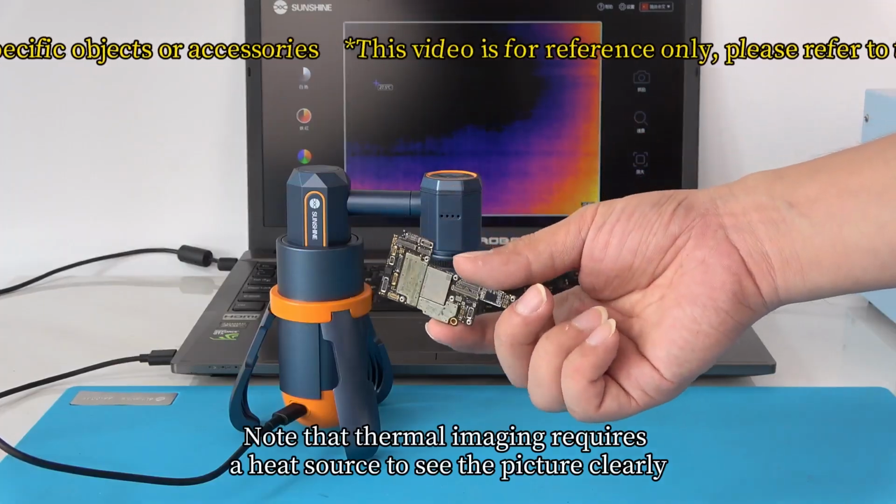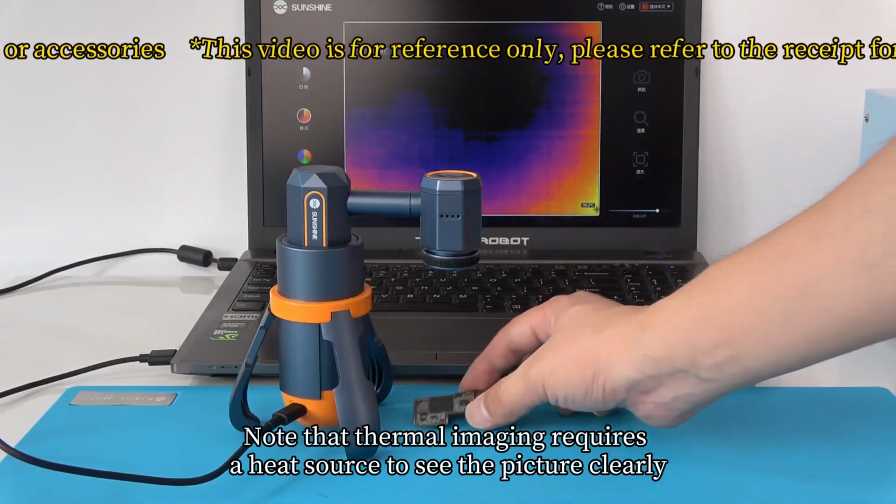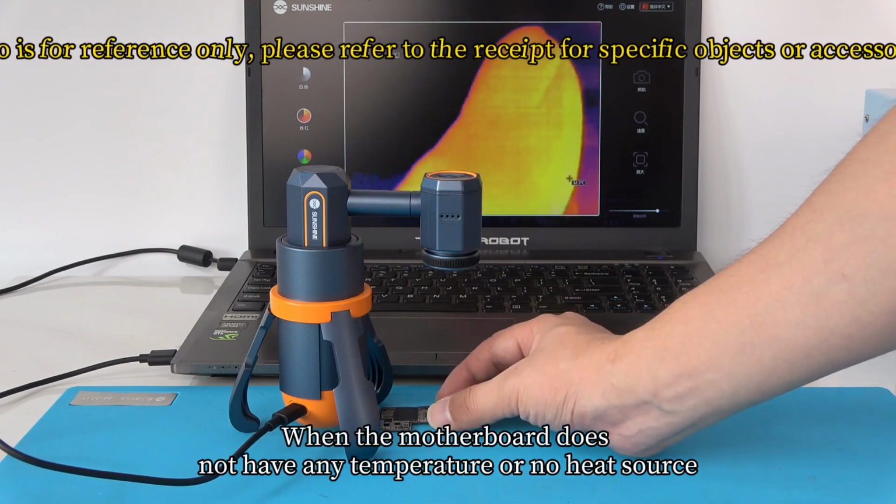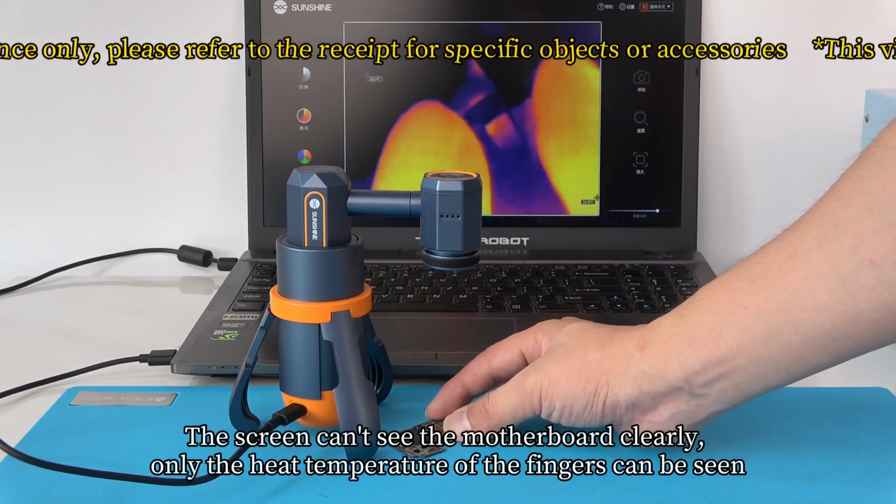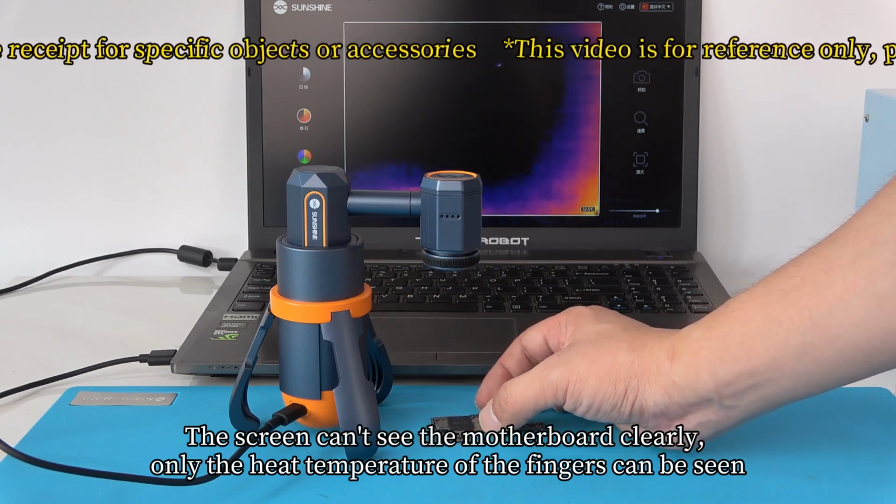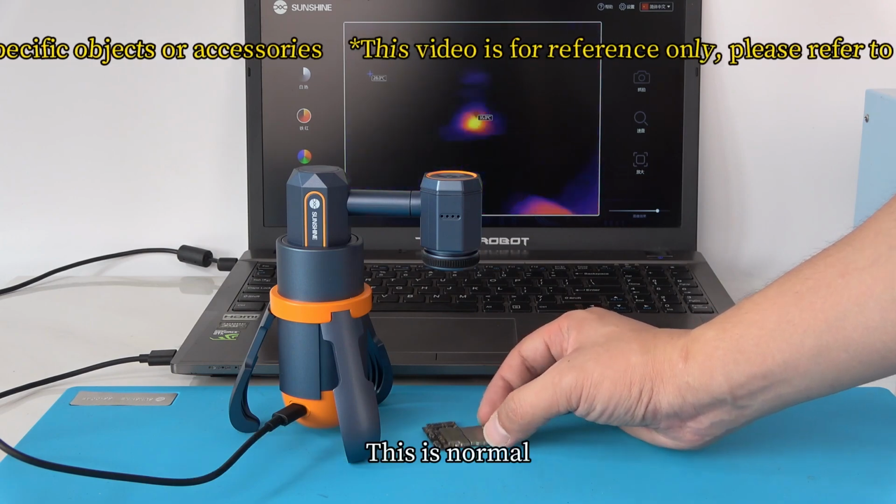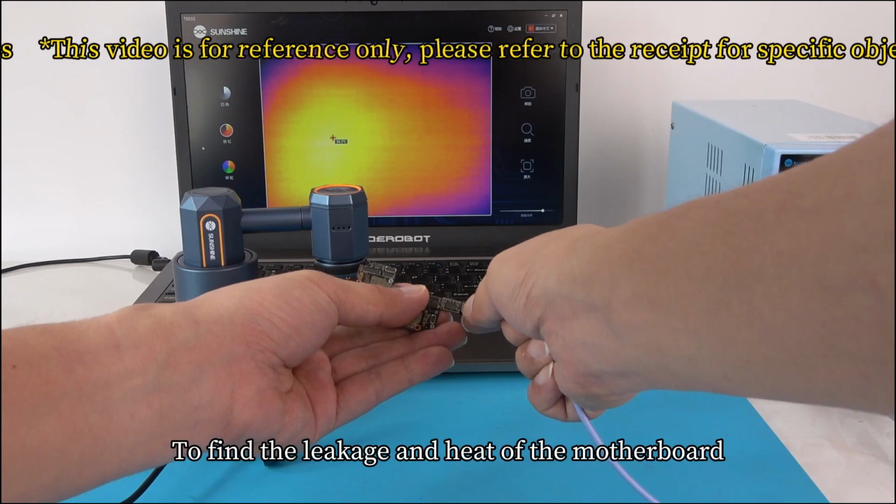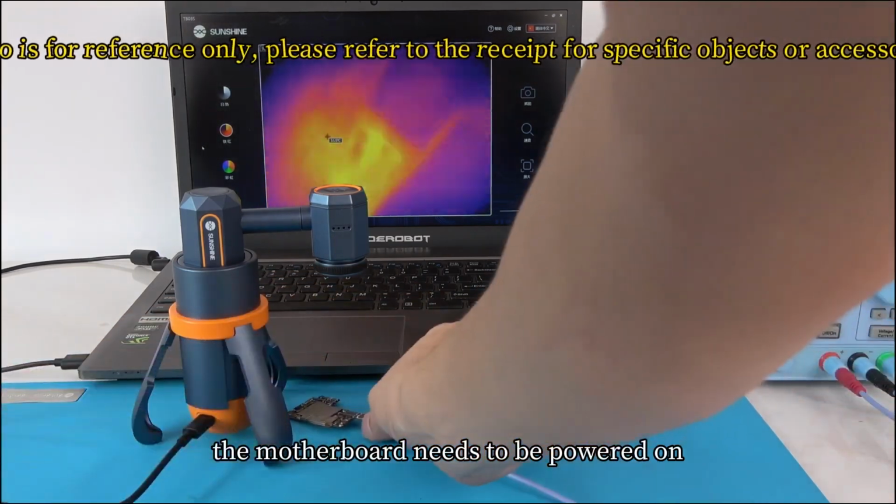Note that thermal imaging requires a heat source to see the picture clearly. When the motherboard does not have any temperature or no heat source, the screen can't see the motherboard clearly. Only the heat temperature of the fingers can be seen. This is normal. To find the leakage and heat of the motherboard, it needs to be powered on.